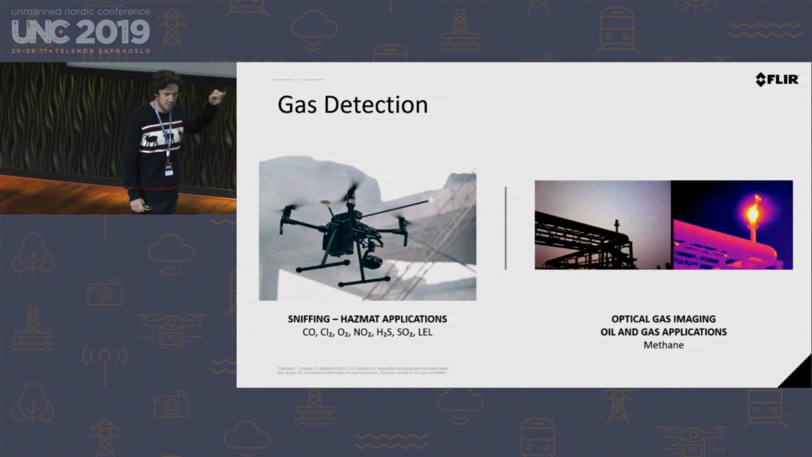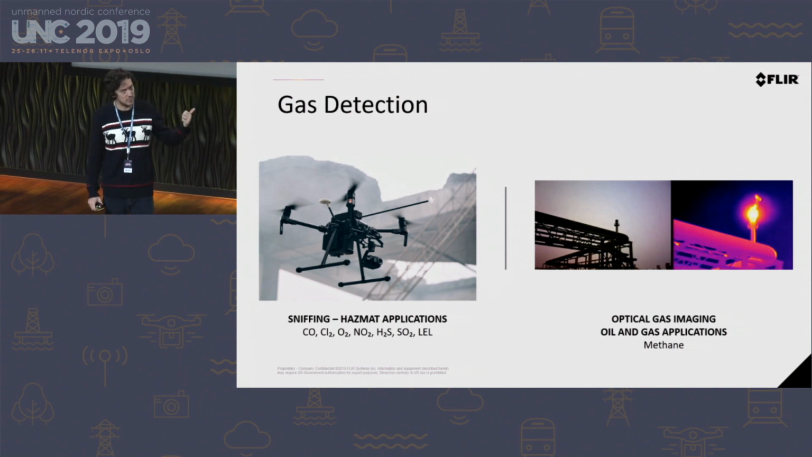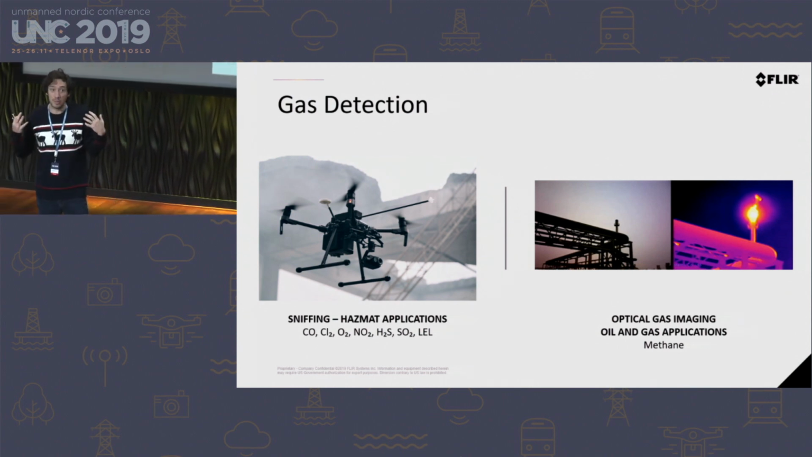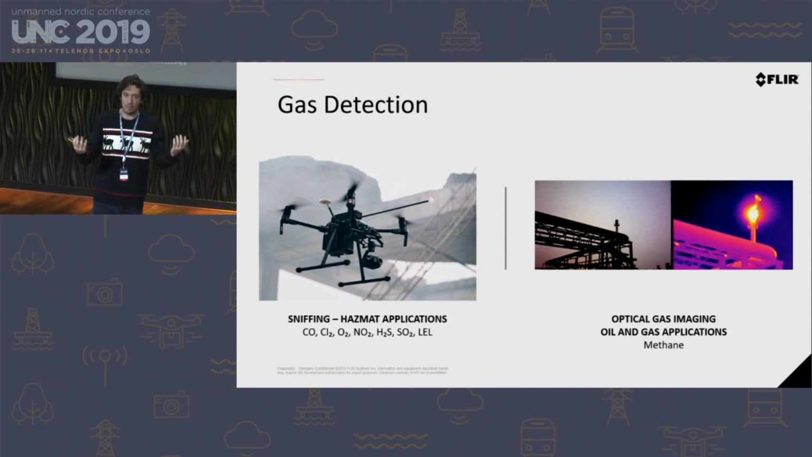This is a system that's only available for the Matrice 210 at the moment. It's a sniffing thing, and I'm talking about the image on the left. What it does is it basically breathes in the air around it and can determine whether there's hazardous materials in the air. So this isn't a visual thing. This isn't like traditional thermal imaging, but it is a core competency at Flir that we have. So you're able to detect things like sulfur, carbon dioxide, and other hazardous gases that could be in the air, and that's technology that's available today.